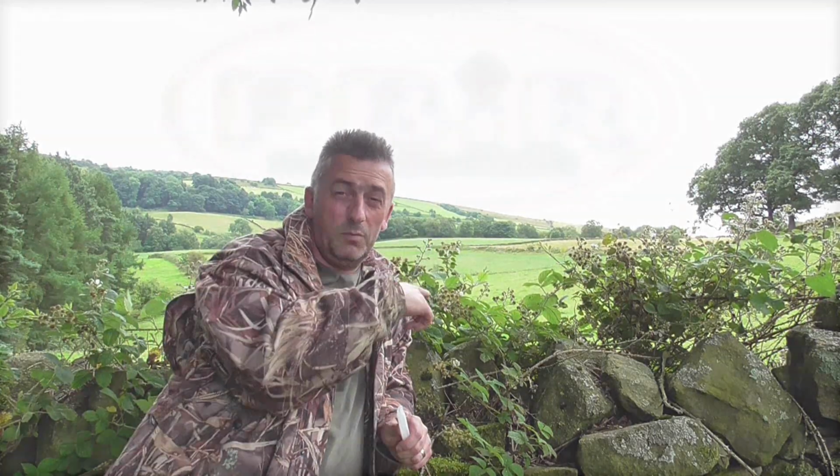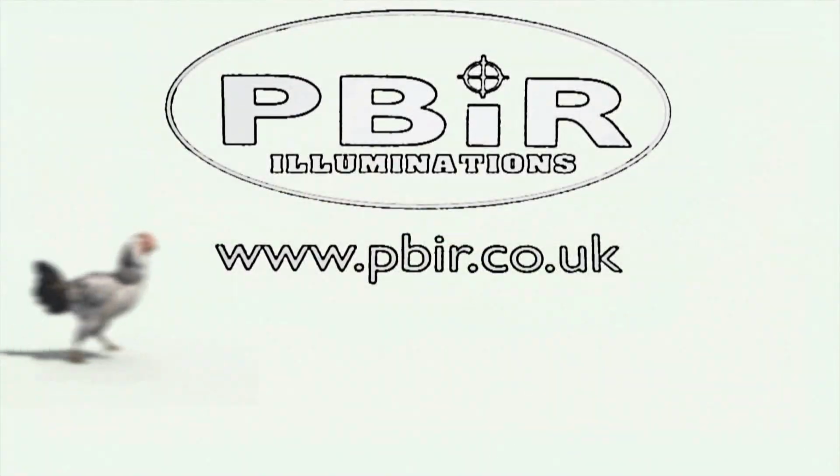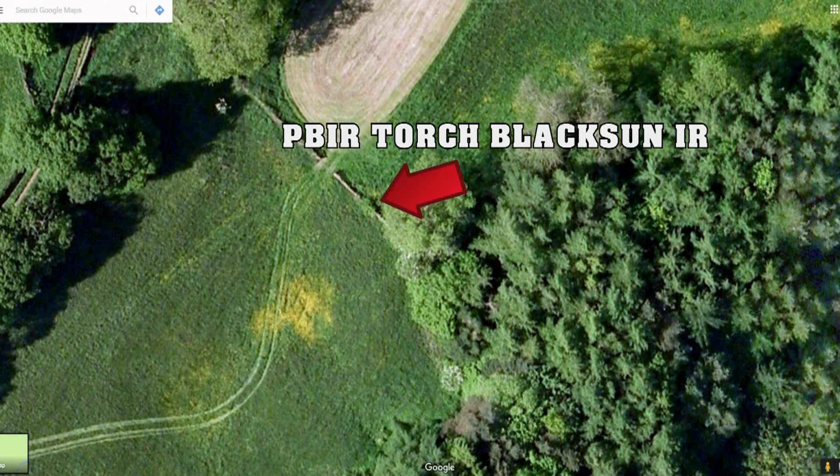Right, so I'm just doing a quick recce on the permission that I've got here, where I'll be testing the Pbir-X Ranger with the blacksun pill fitted. I'm going to be using 3 markers on this particular piece of land, at different ranges, just to push and see how far the Ranger can go.